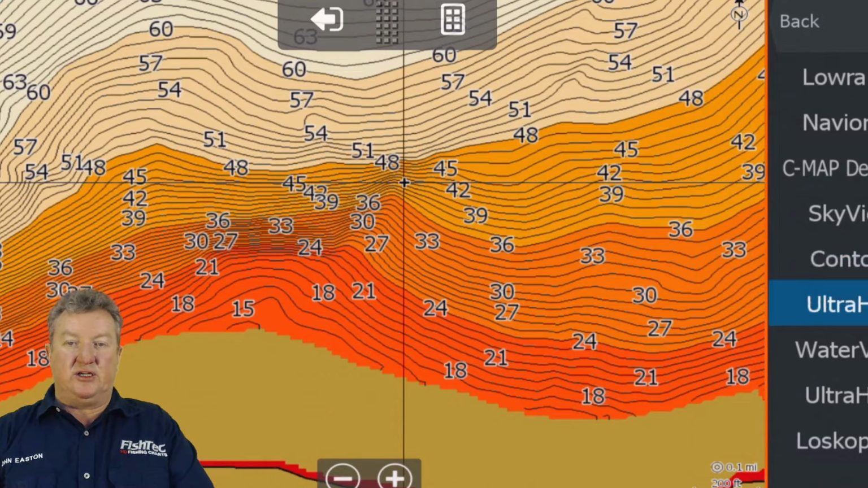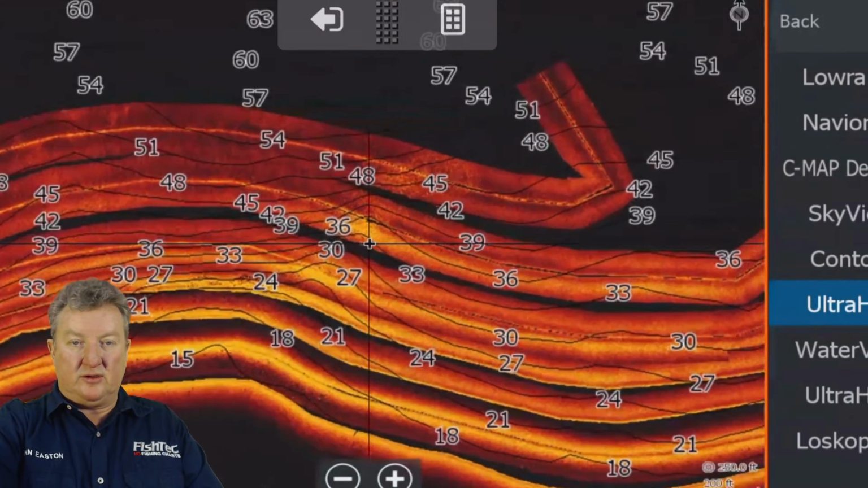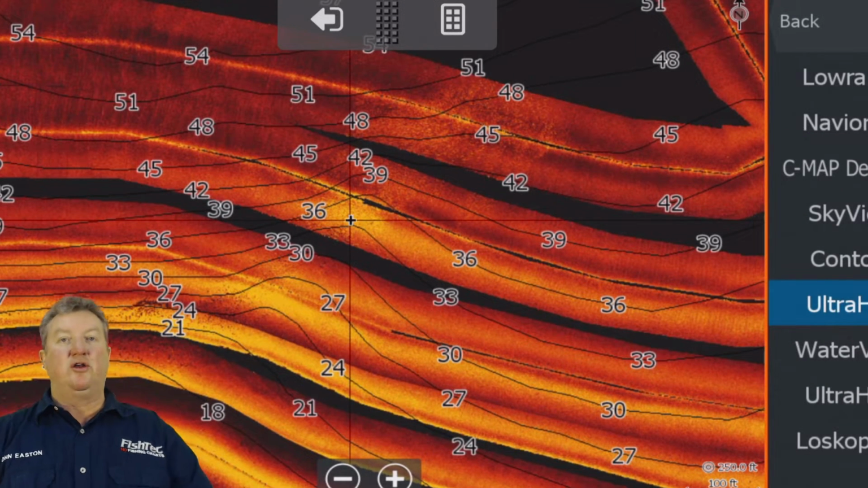So we're going to go Ultra HF. There we go. But what have we got down there? Okay, these contours are in the way. So let's turn these contours off. No, you know what? We can actually leave them on.